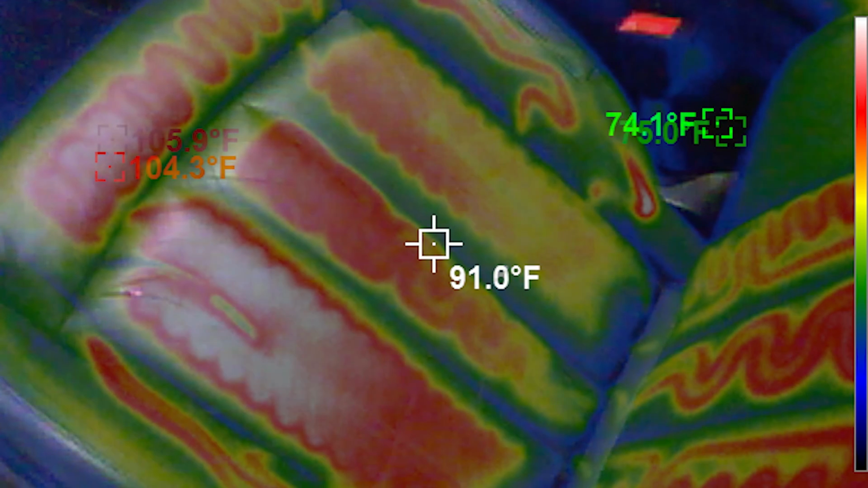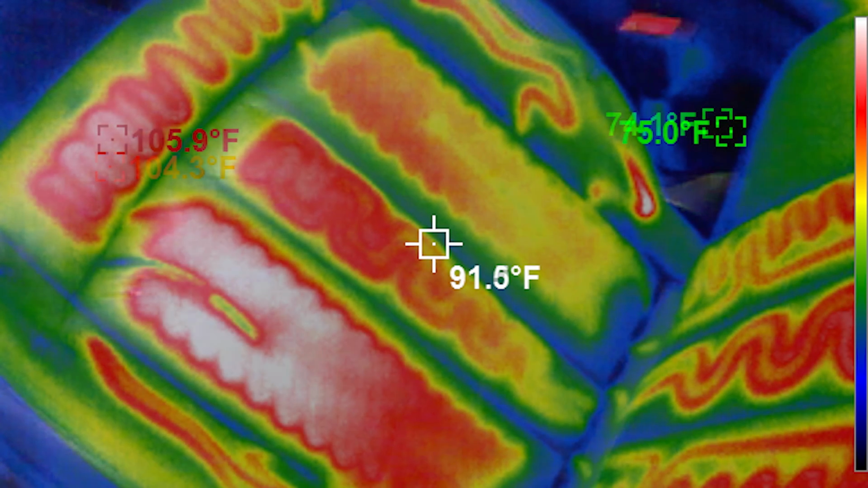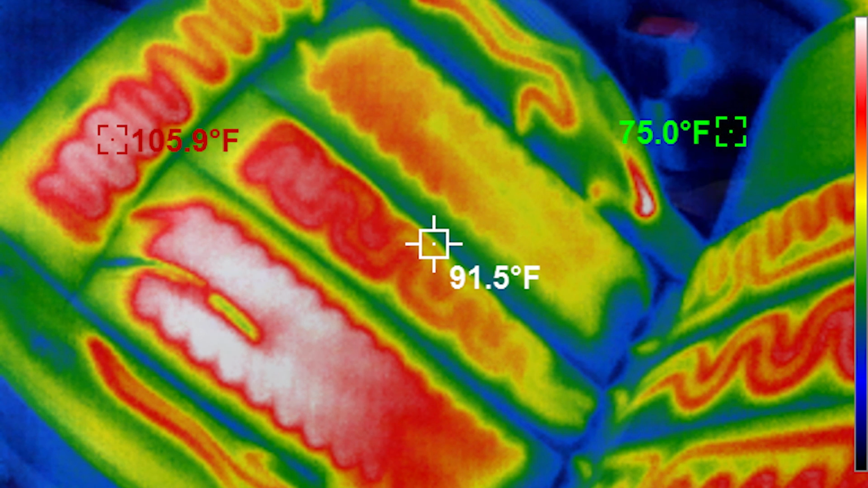How about checking the heating or cooling grid so common today? Whether it's in a seat, a mirror, or it's the defrost grid on the rear glass, inspecting the operation of the grid is easy when you can see it heating up. And I'm sure you can think of many other applications for this technology. It's only limited by your own creativity.